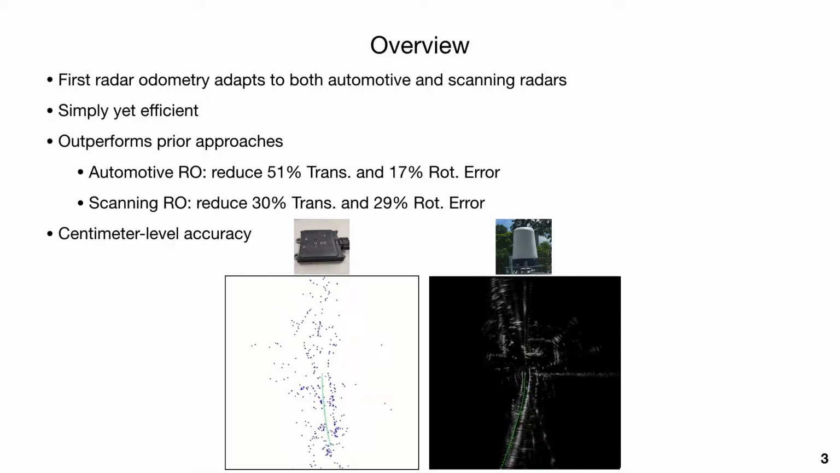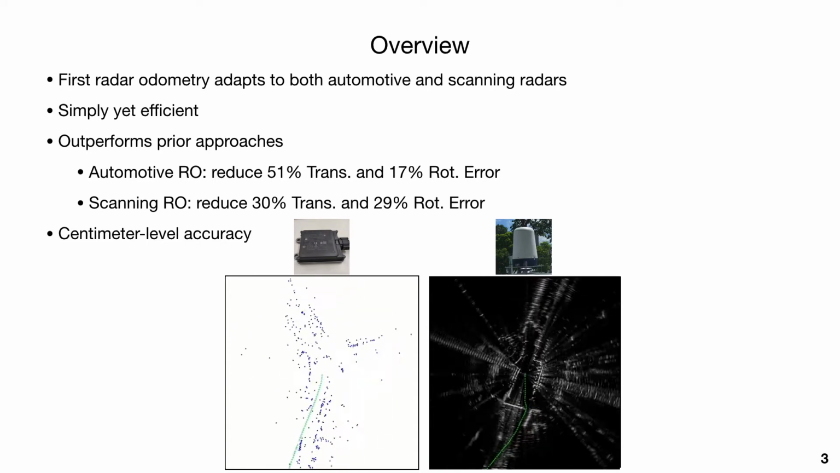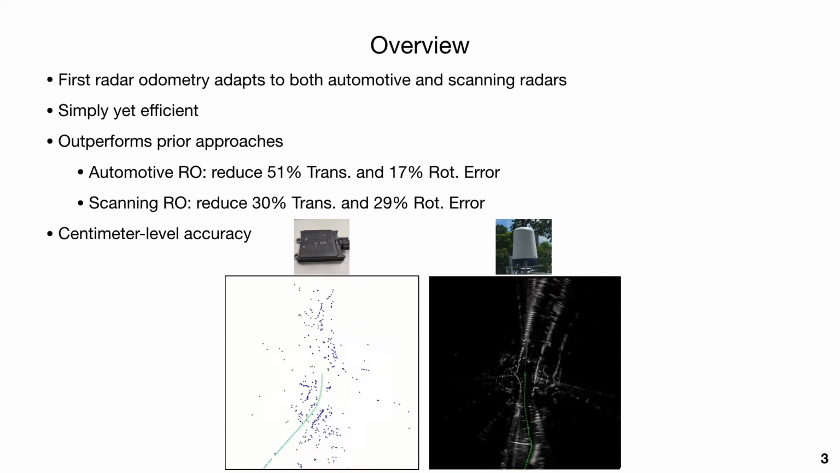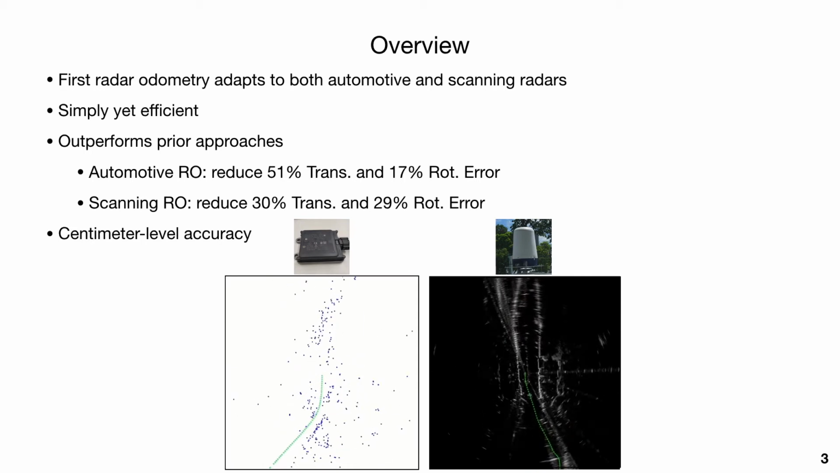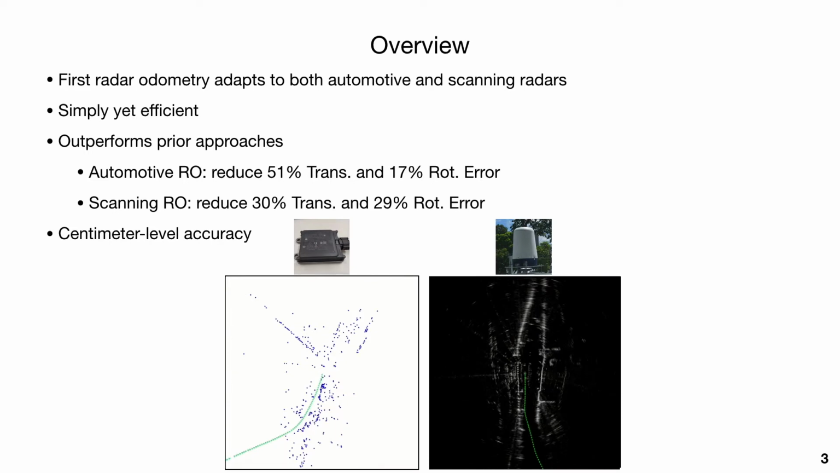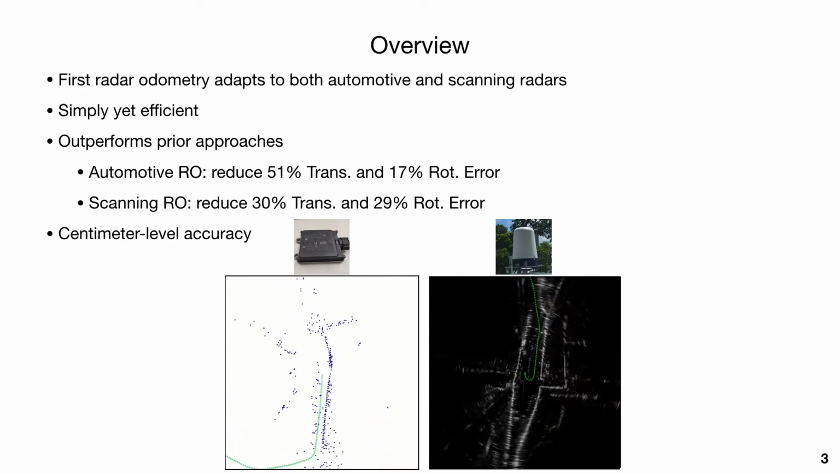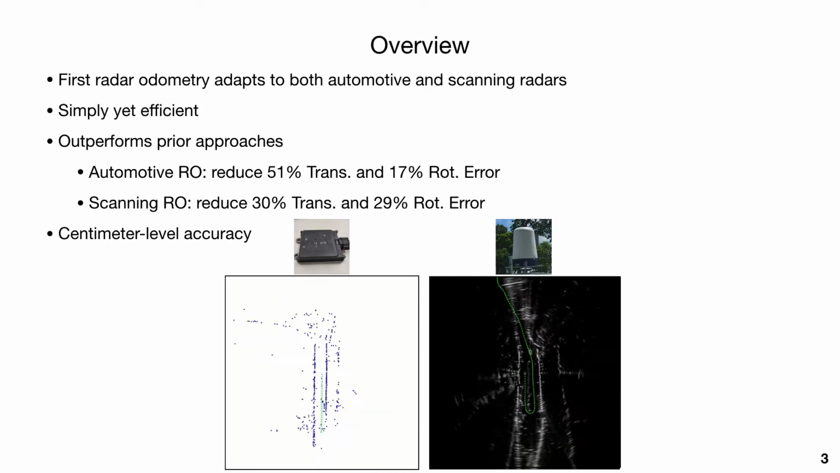So in this paper, we propose the first radar odometry that adapts to both automotive and scanning radars. Our approach is simple yet efficient and outperforms prior art. We test our radar odometry on both the NuScenes and Oxford RobotCar datasets, which provide automotive and scanning radar data